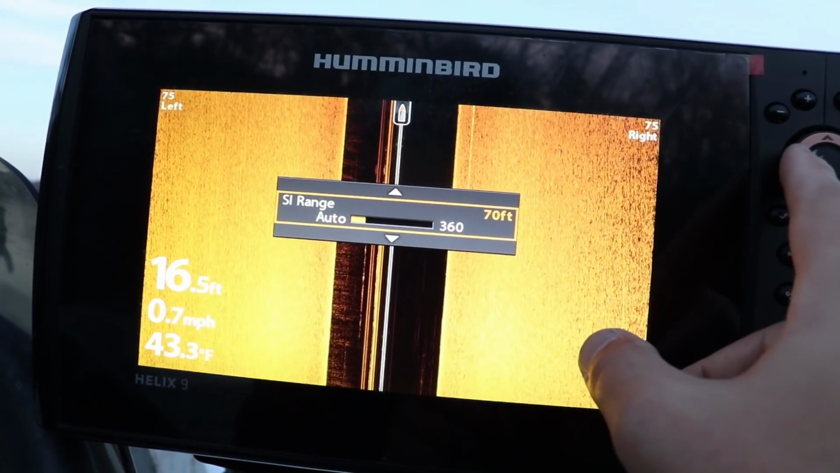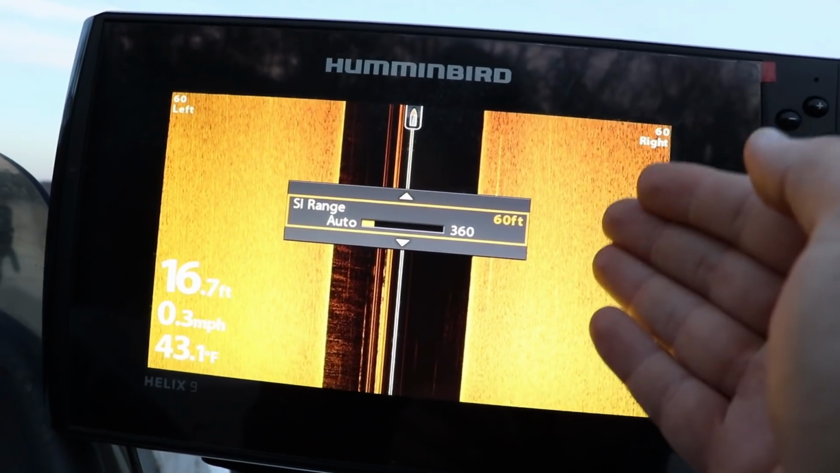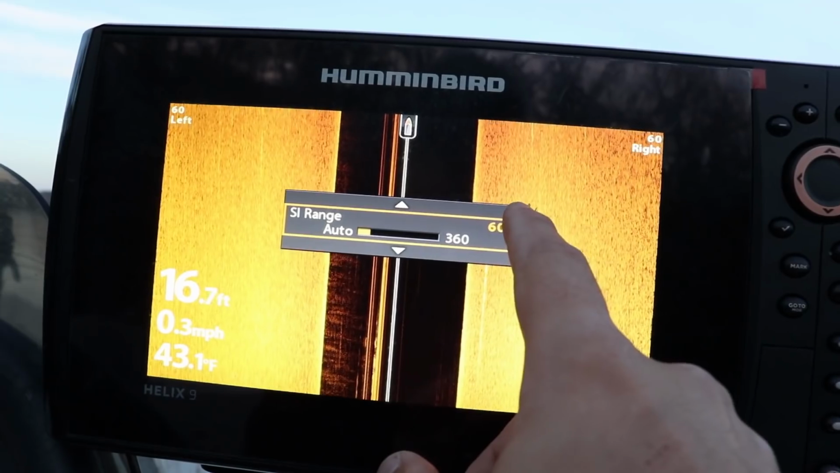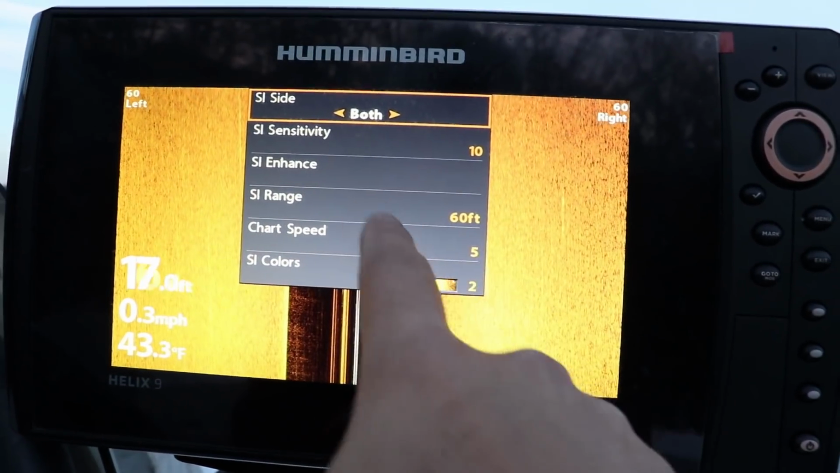Some people, when I know where I'm at, I'm going to run it at 60 feet. I want to give a very crisp, clear image of what is showing up. I want to differentiate between brush piles and fish, and it's going to give me a very clear image running 60 feet or less.